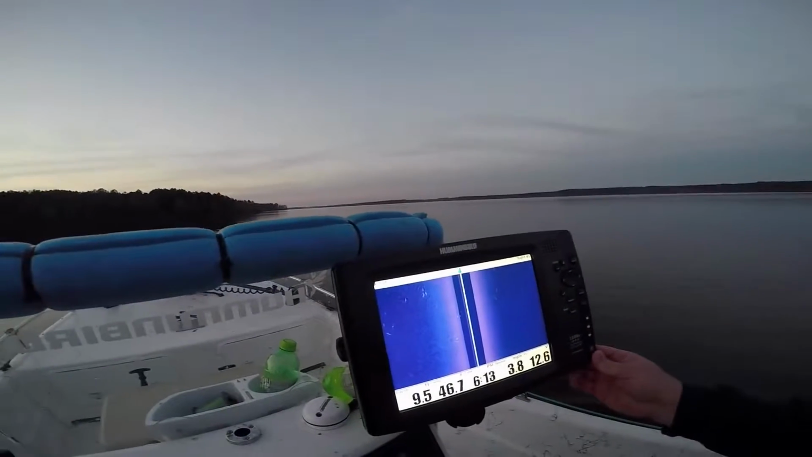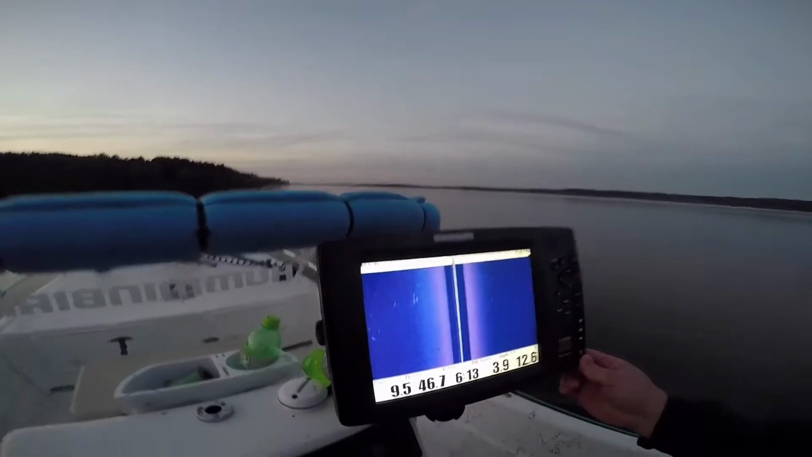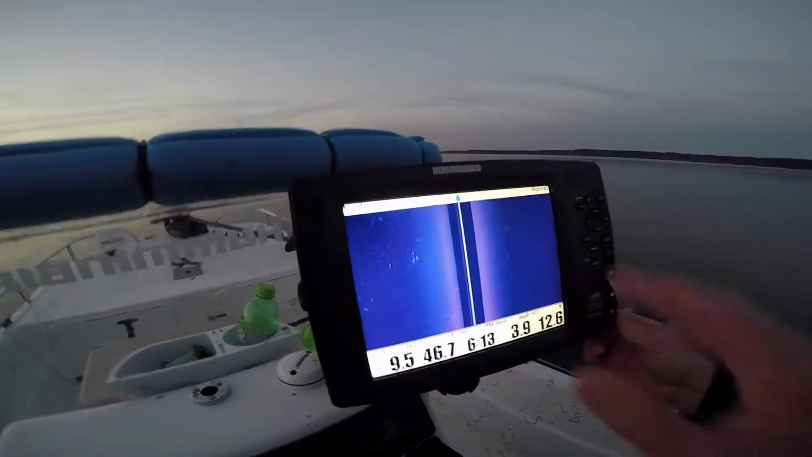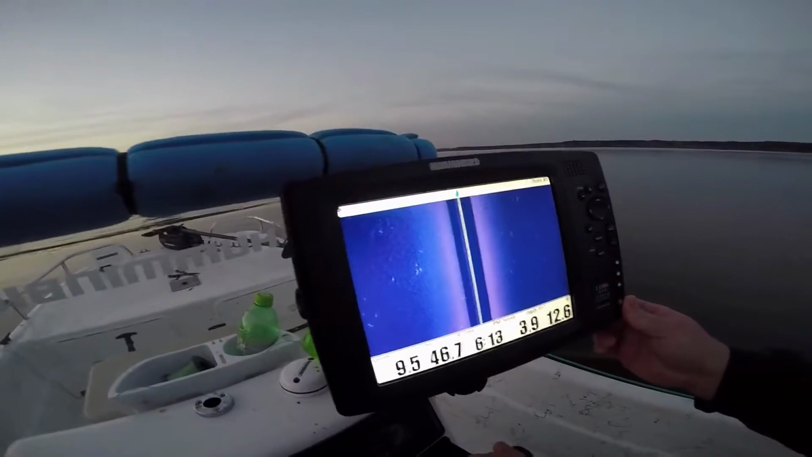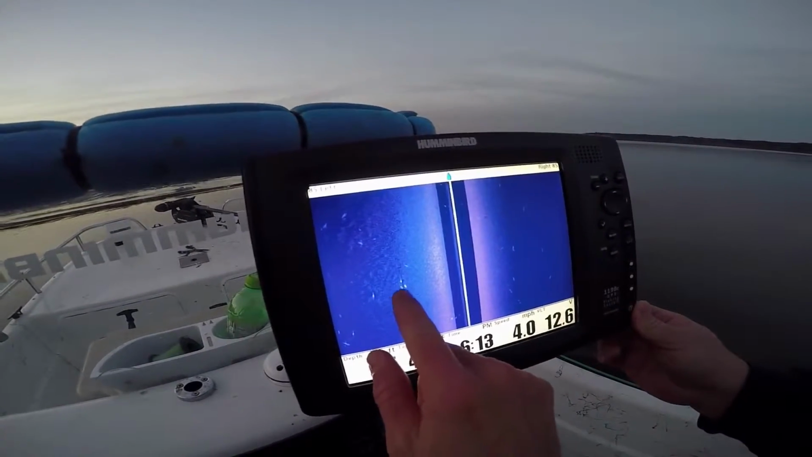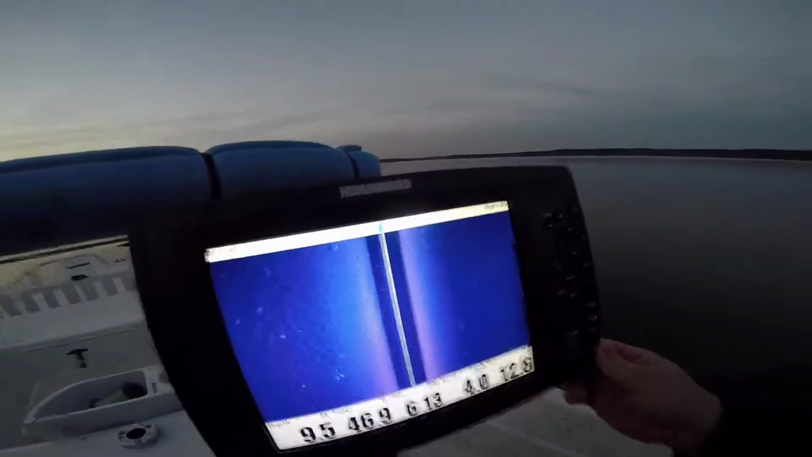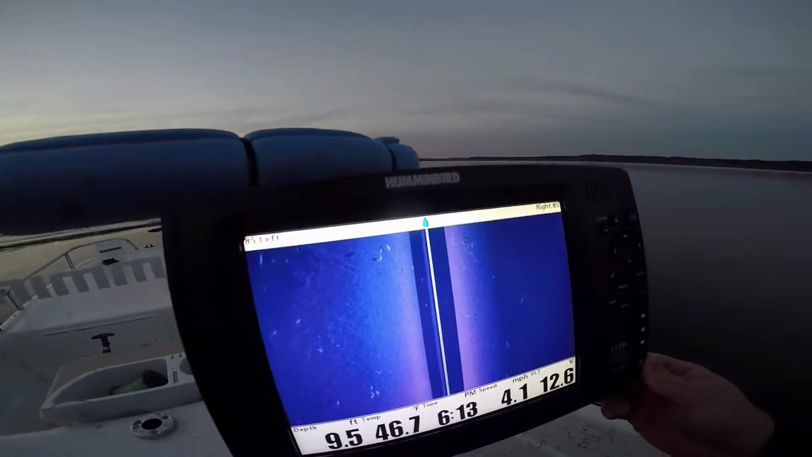Me and Tony are out here on the lake today. We thought we'd show you a demonstration of what catfish look like on the side imaging sonar. Here we are, we're scanning along, and we see several hot streaks here. There's a streak there. That's a fish, that's a fish, that's a fish. And here we go, we're coming into an even thicker school of them.